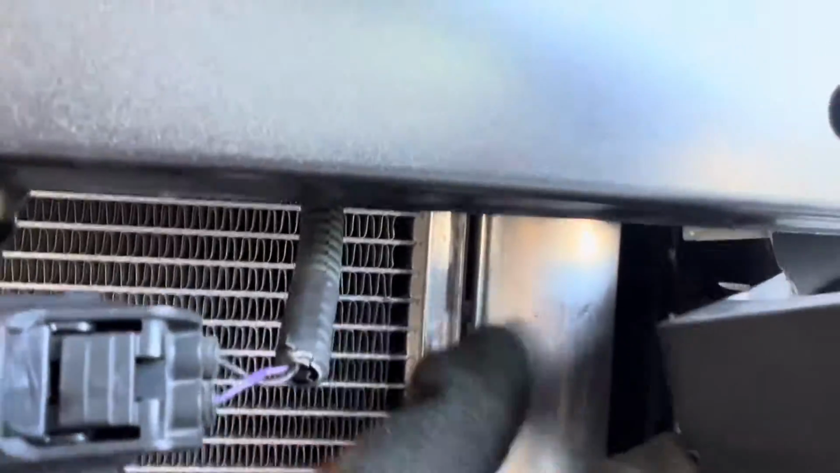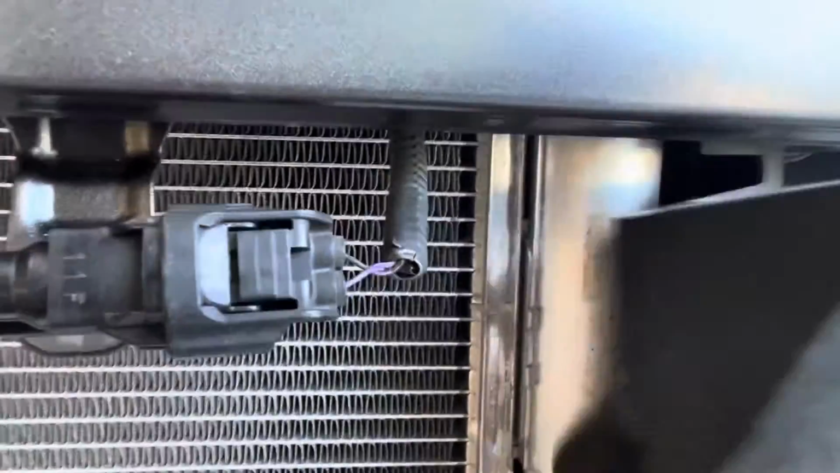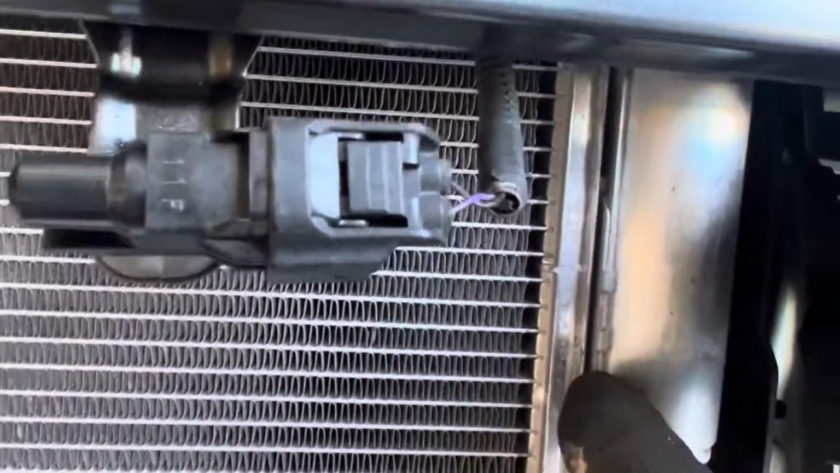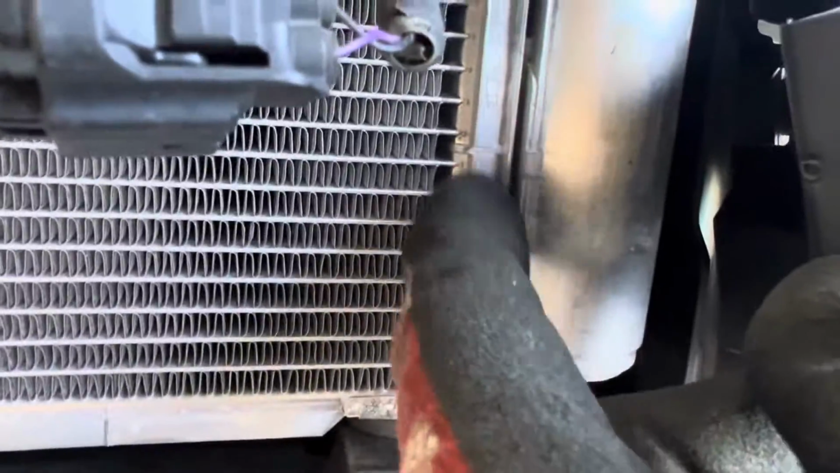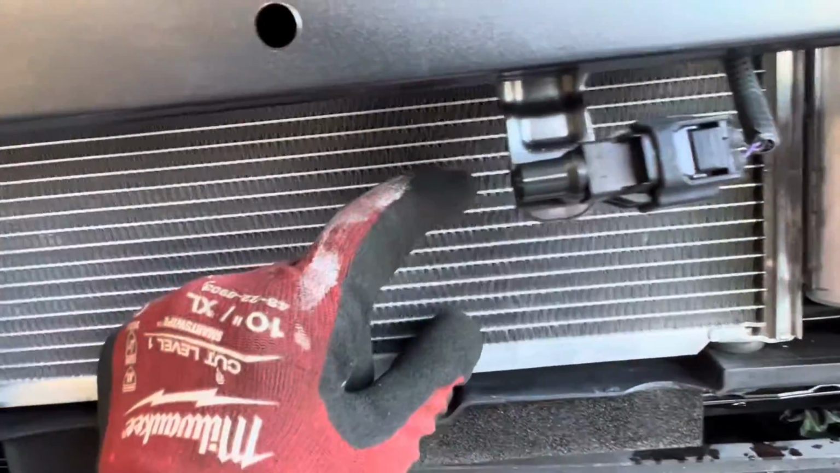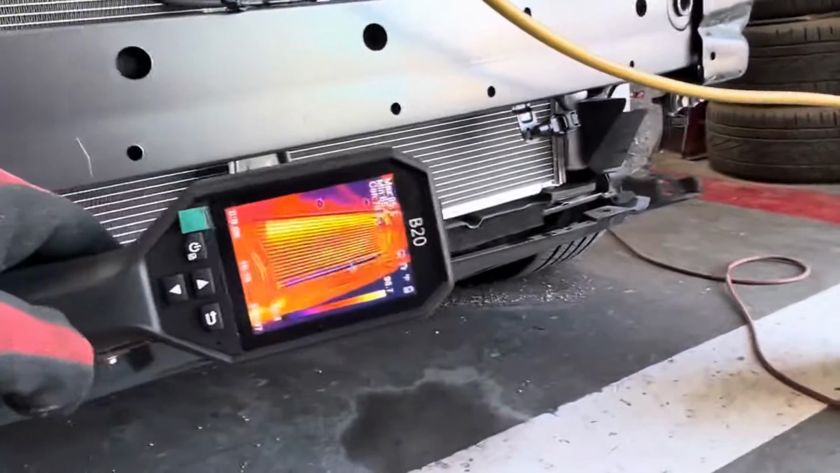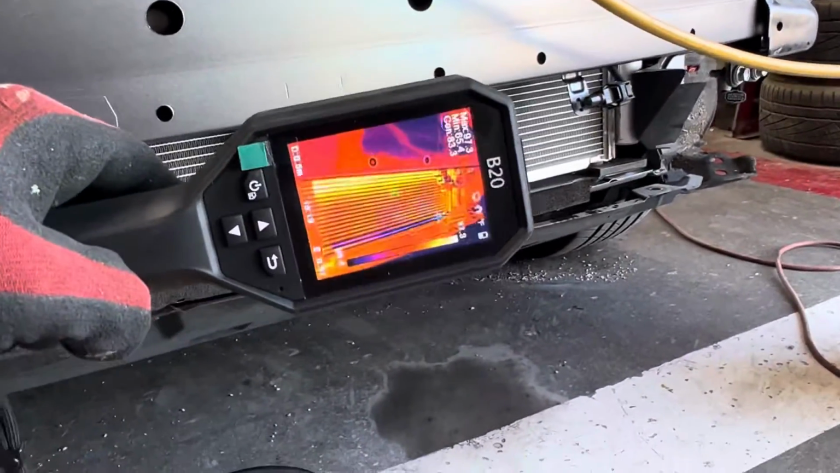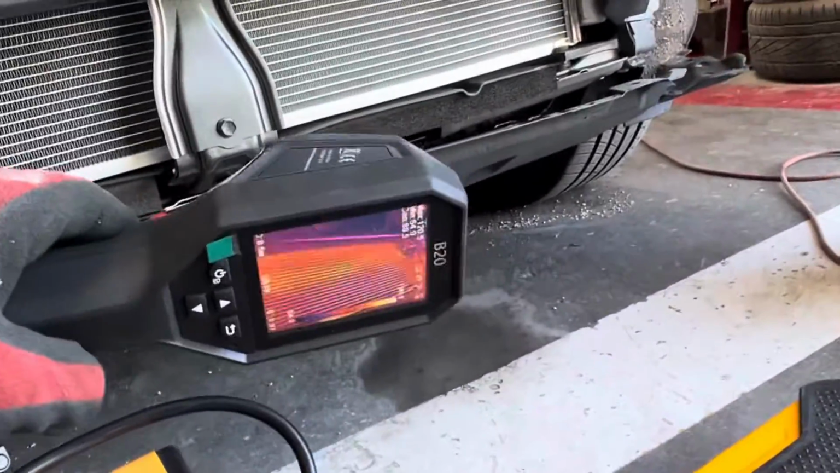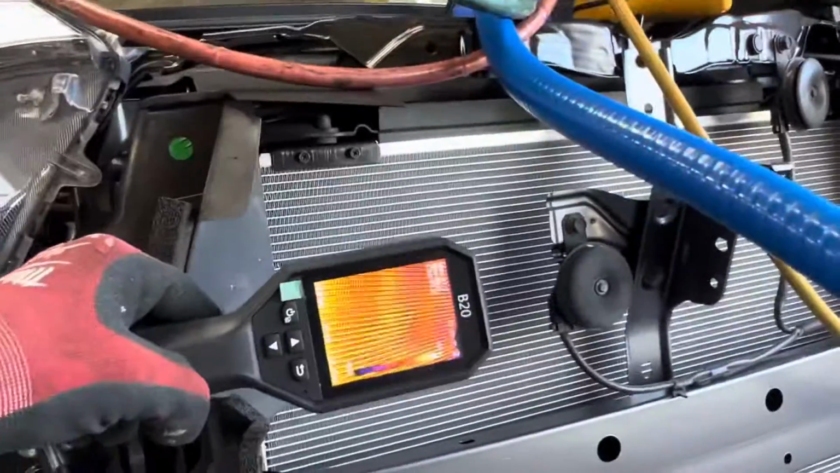Because this vapor hot refrigerant is entering the receiver dryer and filling it up, but the liquid is falling to the bottom, and there's a little hole right in here, and this is filling up with liquid refrigerant, and this is your subcooling, these last 8 rows. And that is why when you break out the camera, you see that kind of shaded looking area at the bottom, but when you go up and you look up, you see it's brighter and hotter, and you can actually measure the temperature.